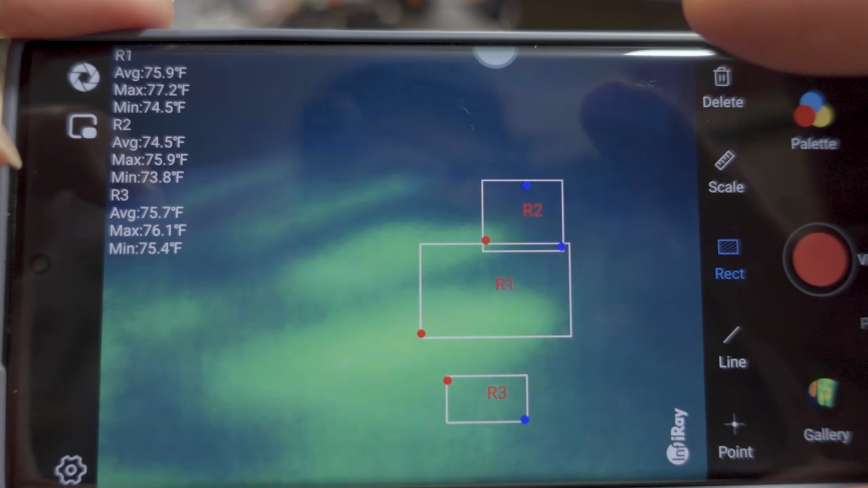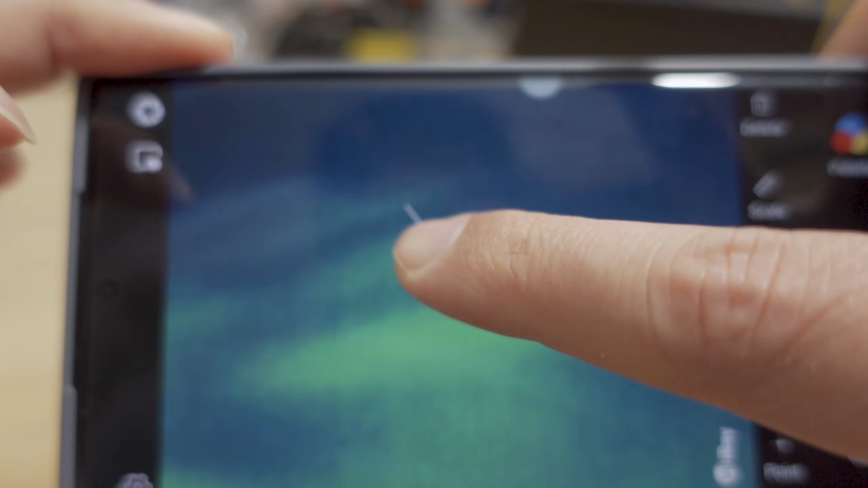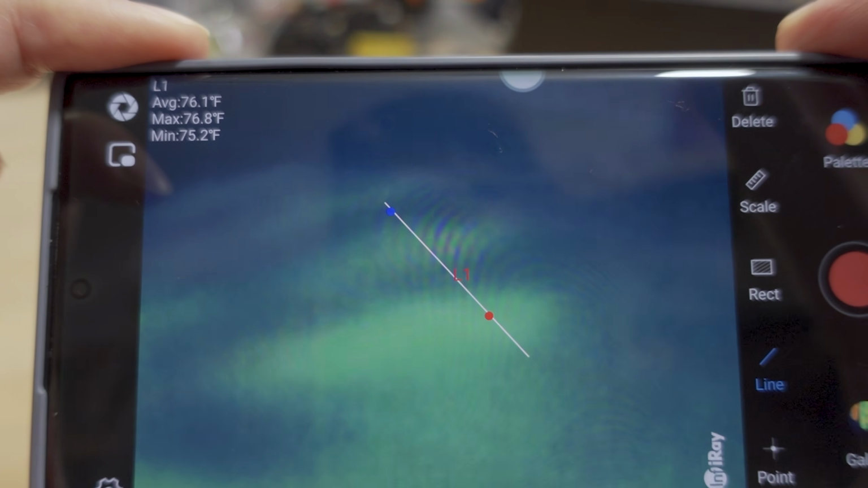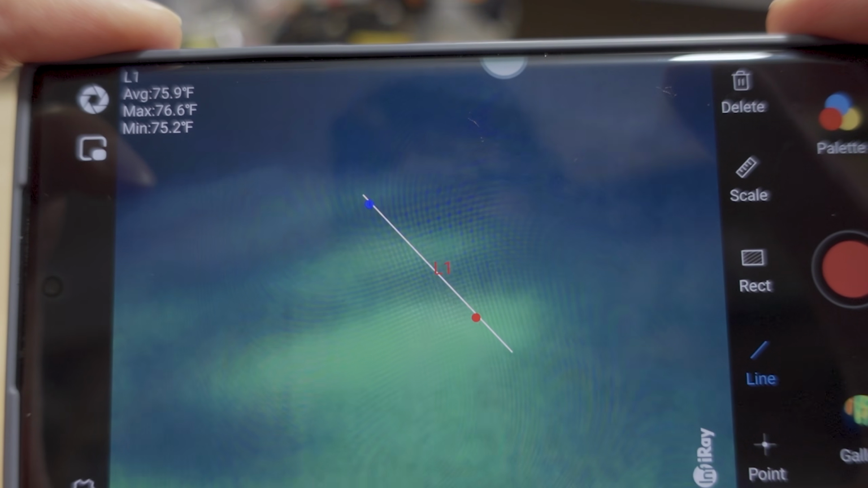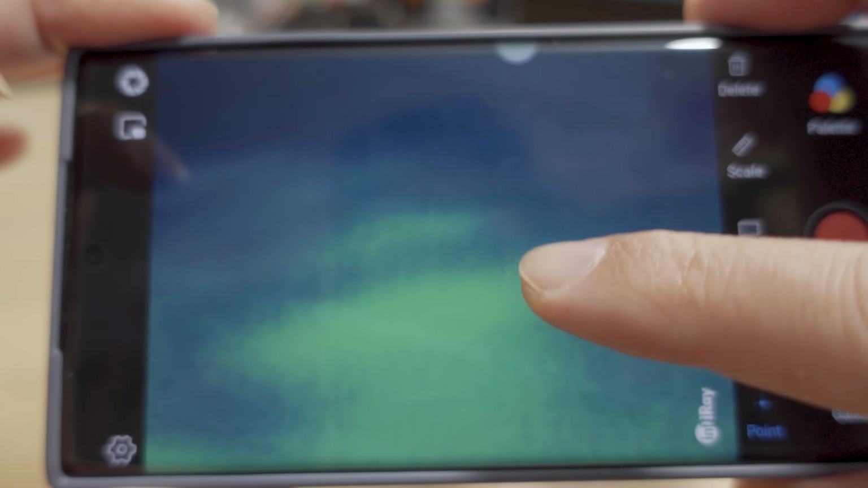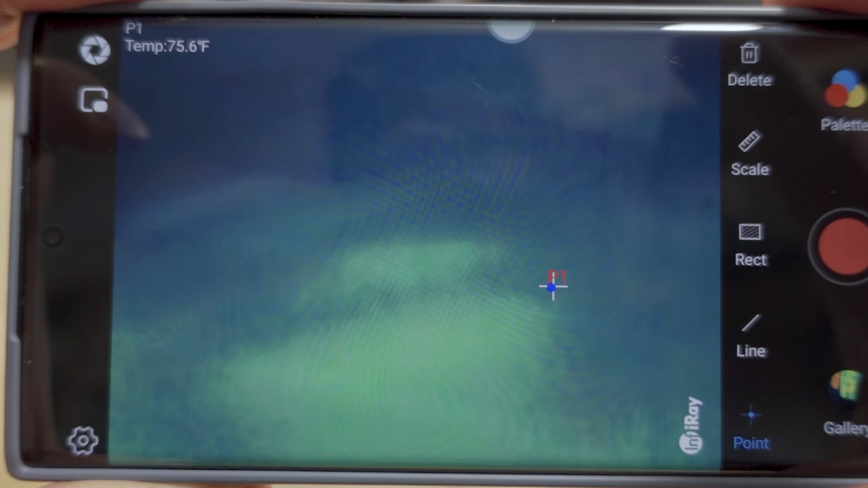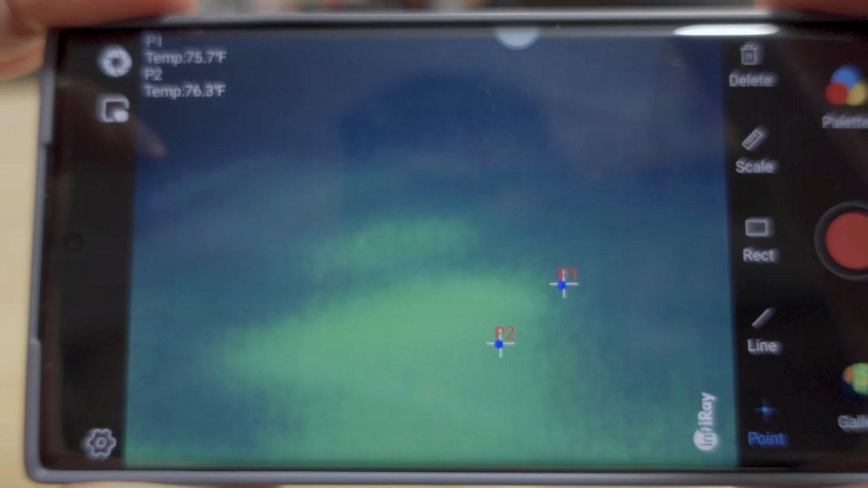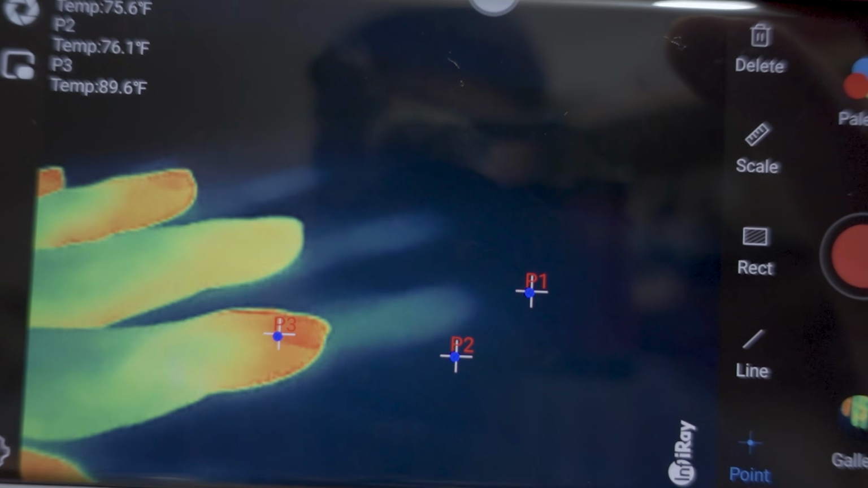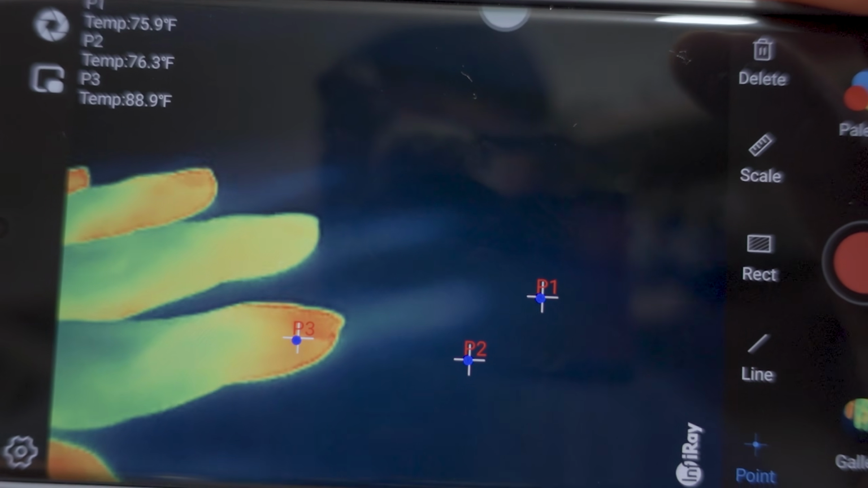So pretty cool. I think line just shows the temperature difference between the two points and the average. And if you use point here, it shows the temperature at that point. So as something goes in front of those points, the temperature changes.